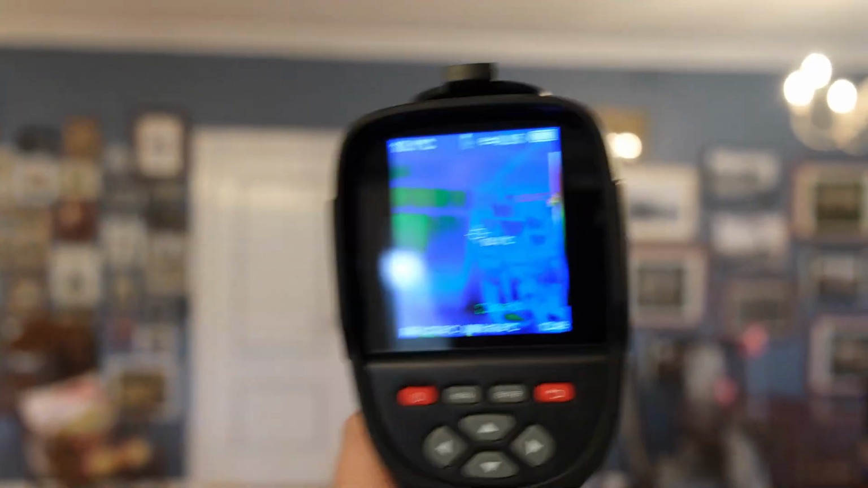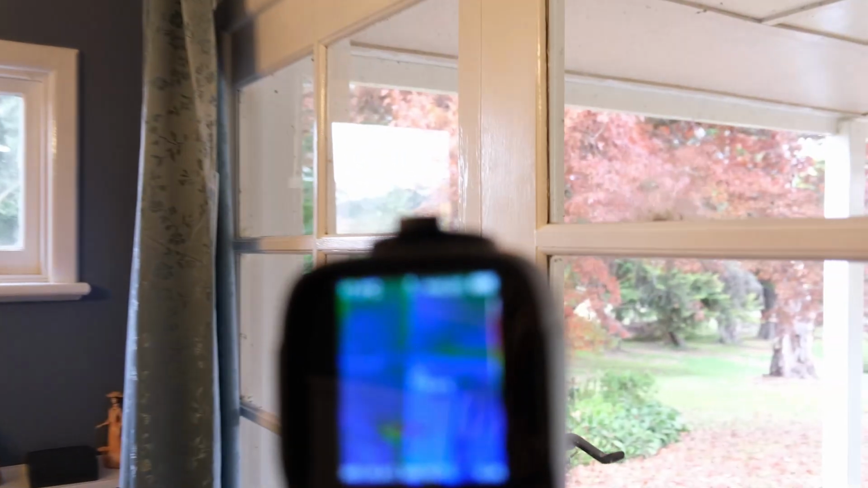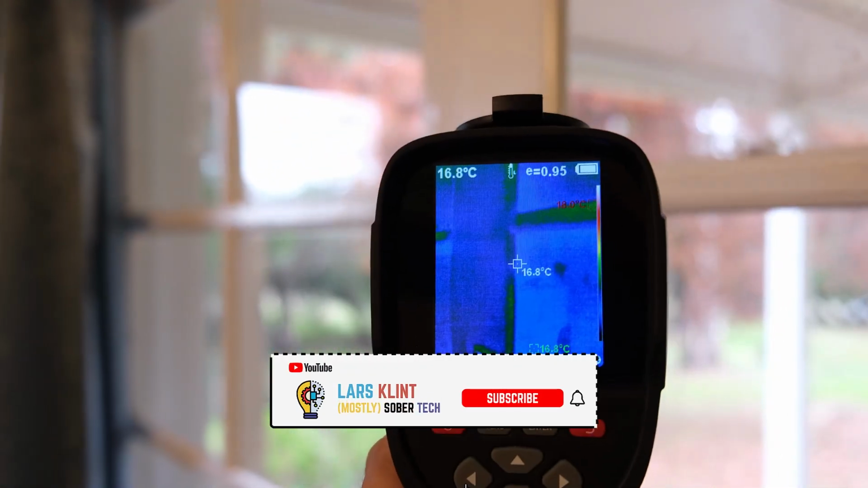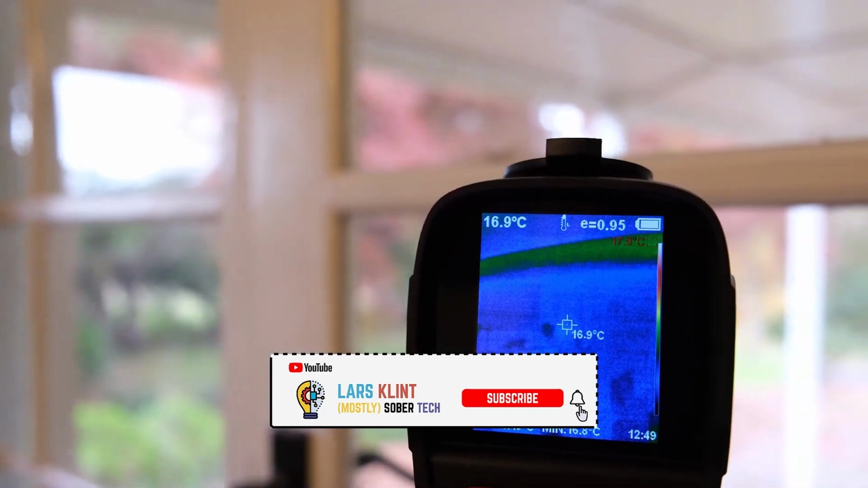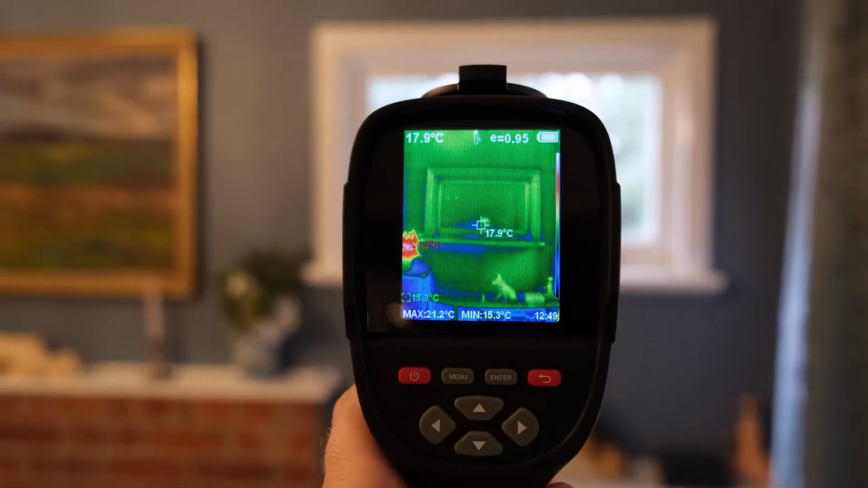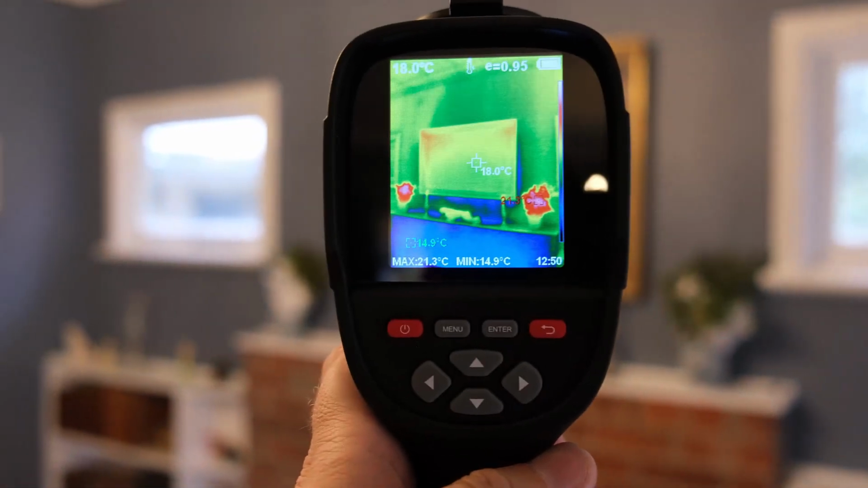Let's just try and go over to the window here. I'll show you. So for example, come on, focus. See here on the window, 17 degrees or so, whereas in the room it's more like, oh, well, there's another window, bad example. There we go, 18, 19 degrees.